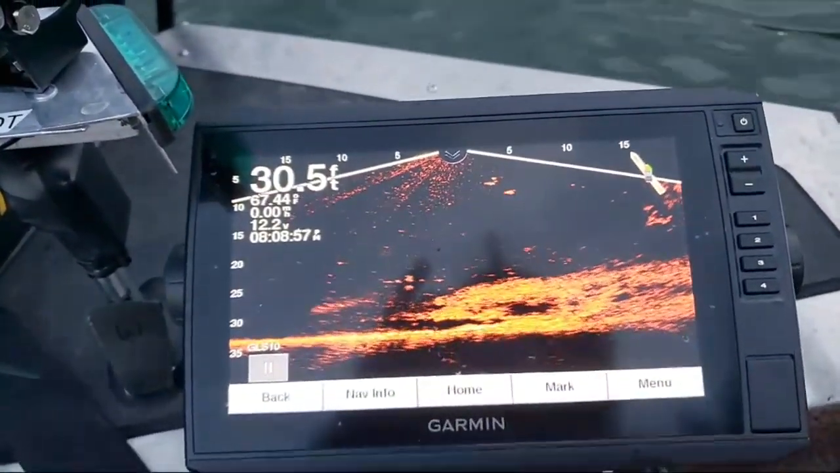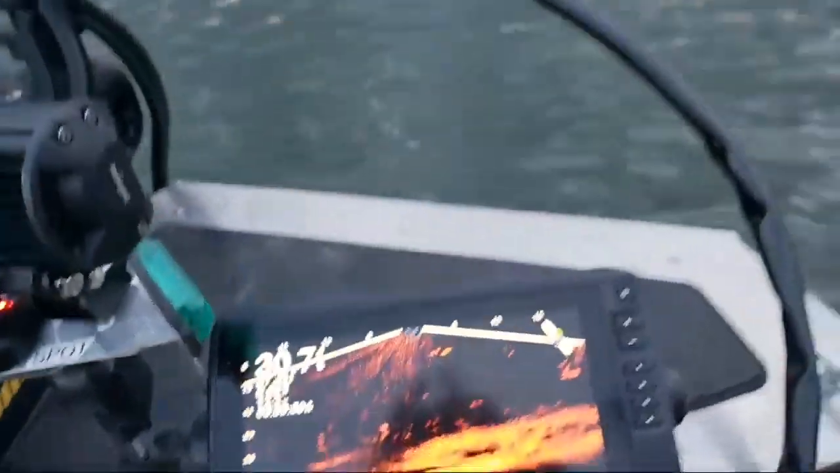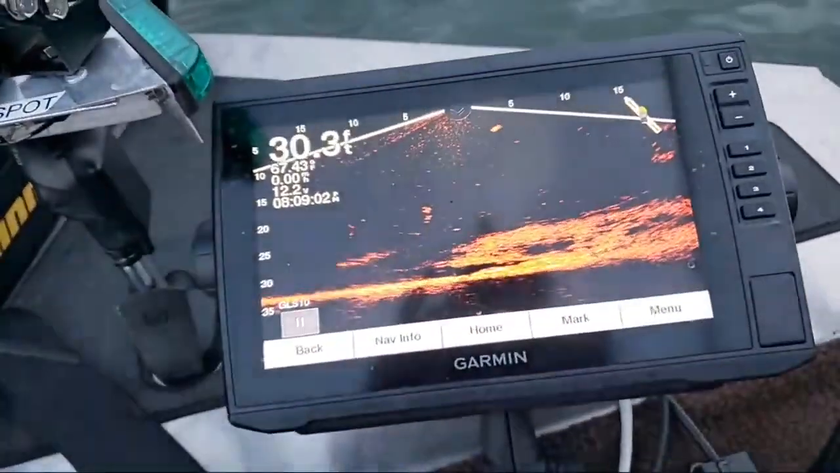We got some fish coming up now from the bottom. Hopefully that thing is gonna get it. Oh shoot, he came up for it. He still wants it. He still wants it. He got it. Yep.